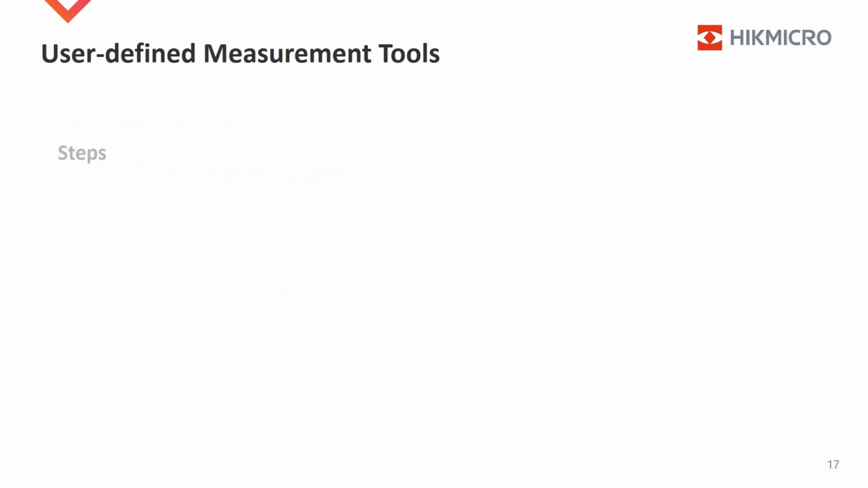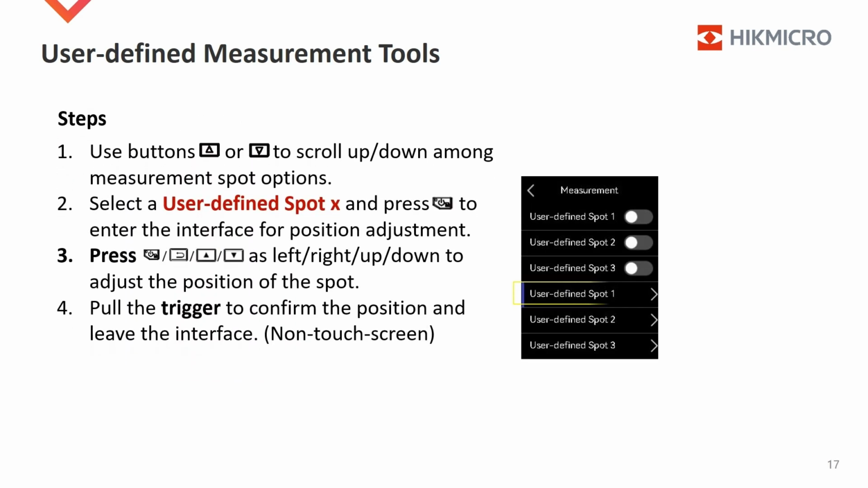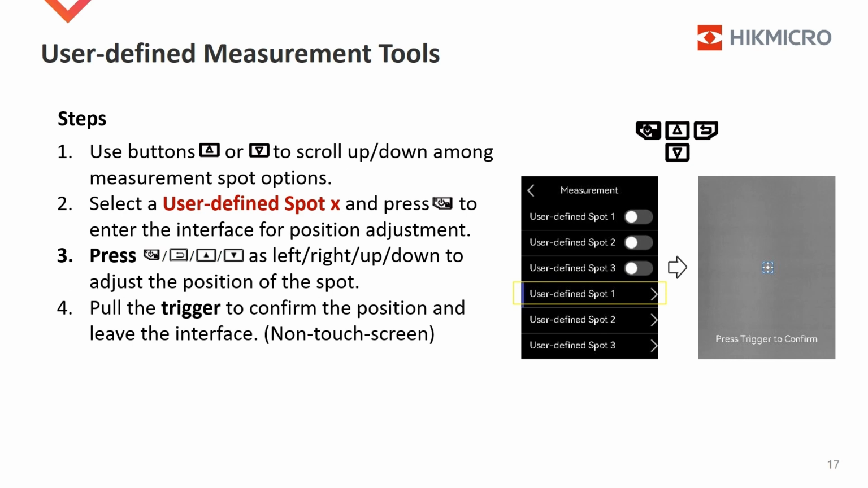The steps to set up a user-defined spot tool are as follows. Firstly, use up or down buttons to navigate up or down among the measurement spot options. Secondly, select a user-defined spot, such as spot number 1, and press the power button to enter the interface for position adjustment. In the interface, you can place the user-defined spot and define the position.